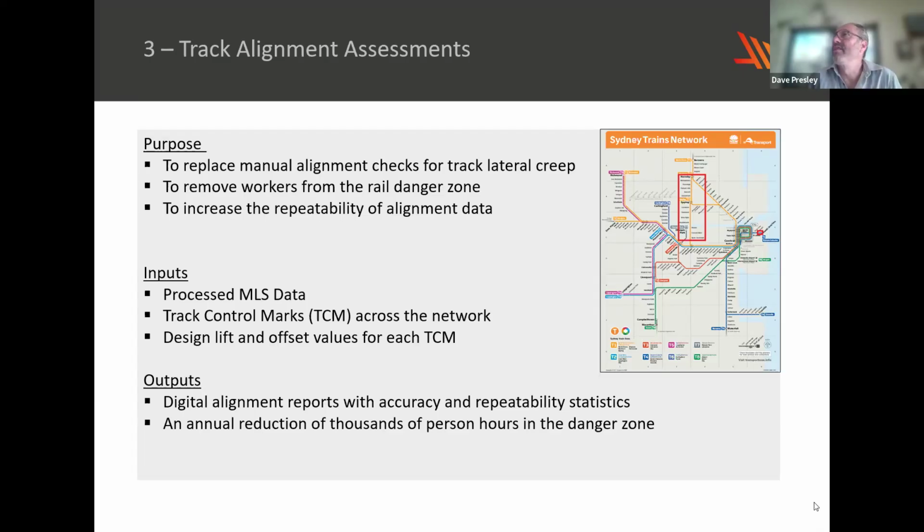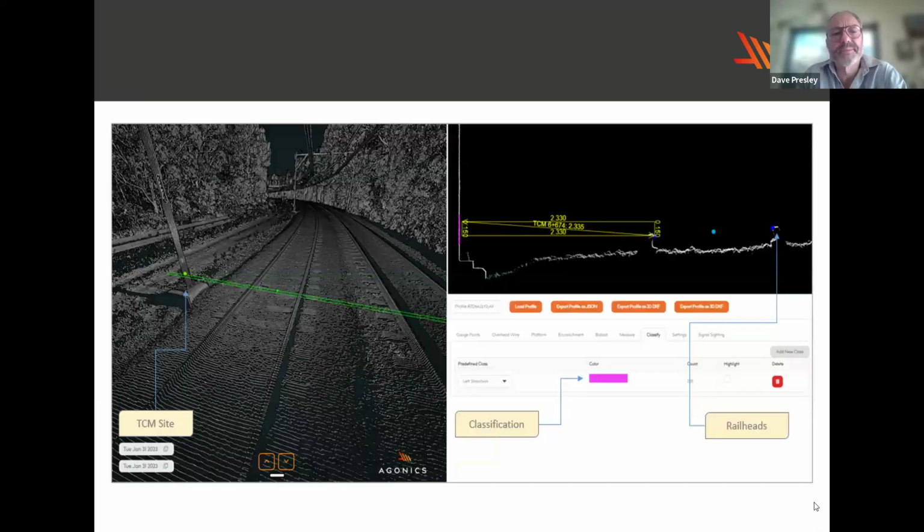Now, historically, Sydney Trains used to have to walk that track at least annually and measure using a tape or an offset bar what the lateral offset was from the outside rail to those survey marks, whereas this can now all be done relatively automatically using a LiDAR point cloud. And I'll try and show this. So this slide shows you where there is a TCM, or a known survey mark.